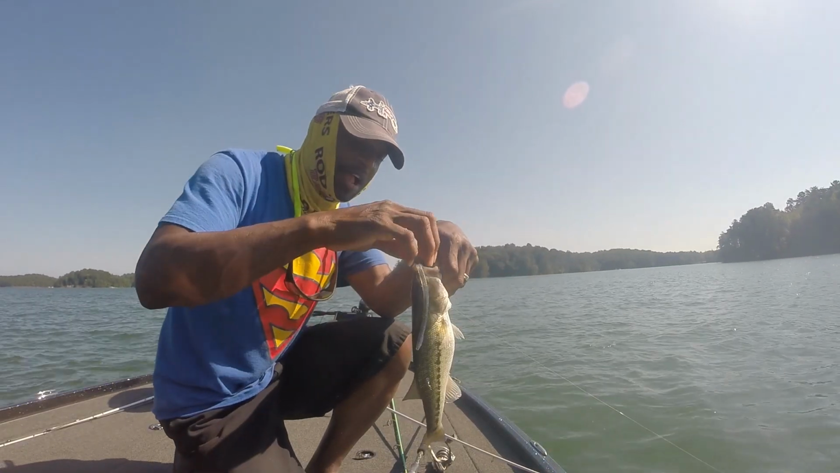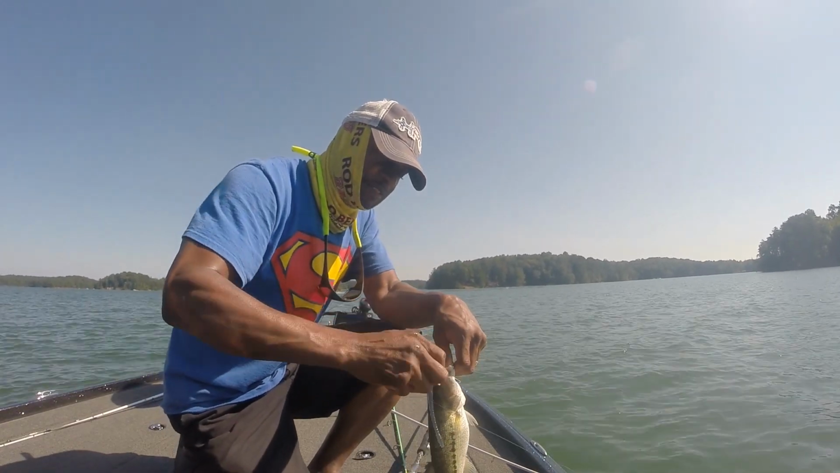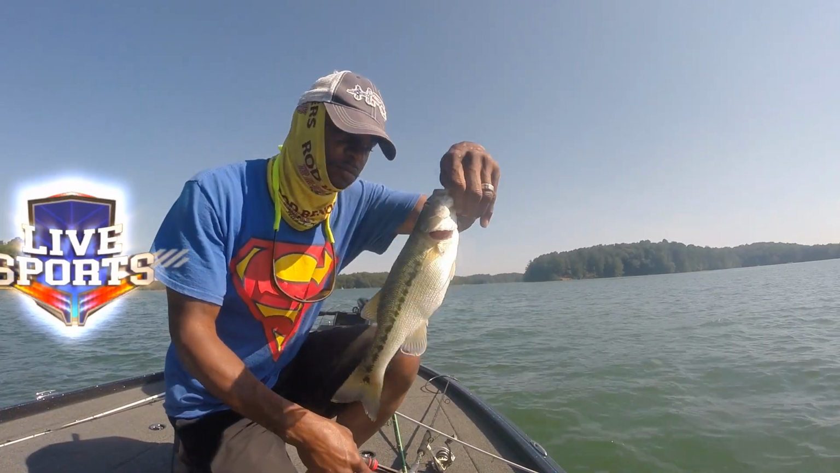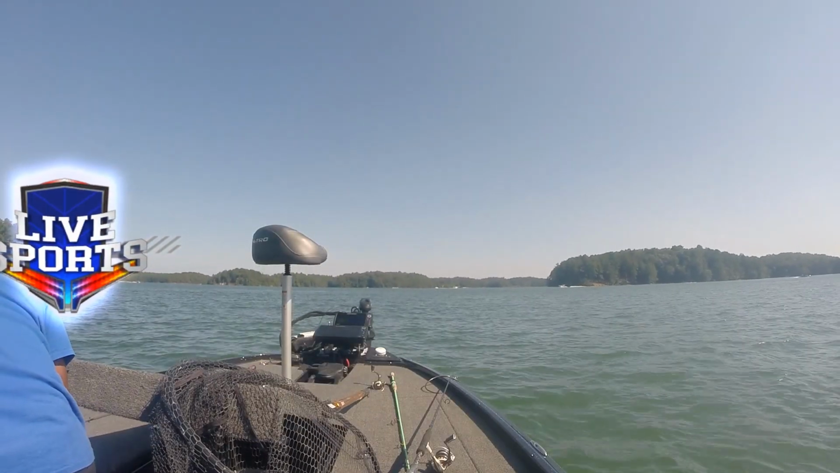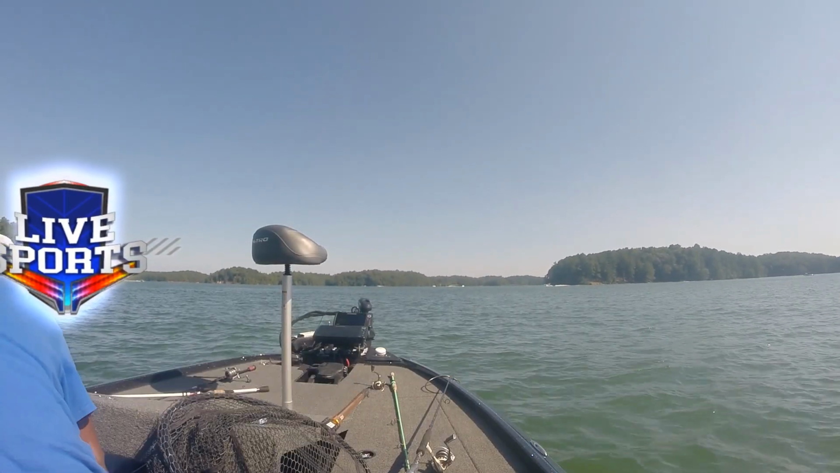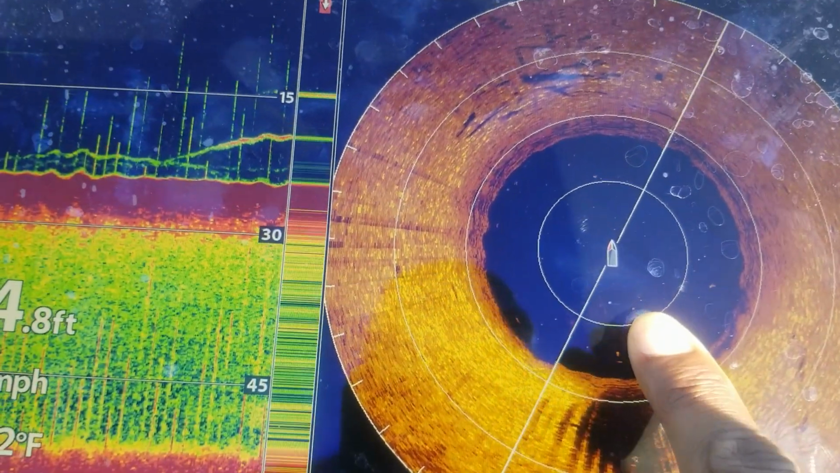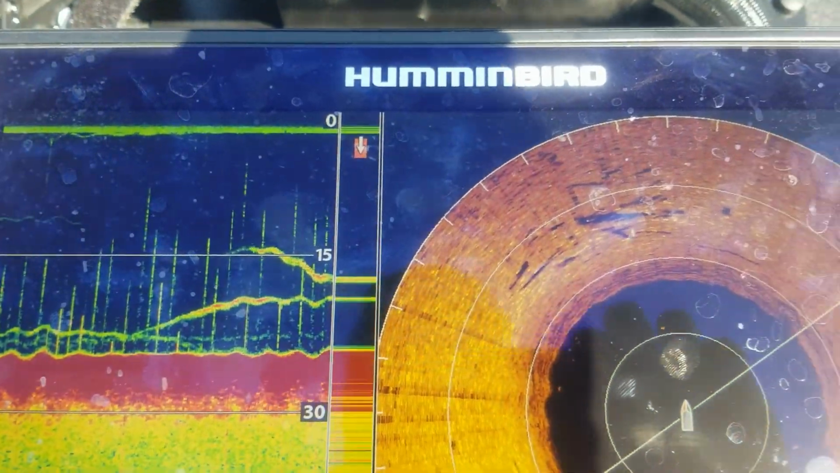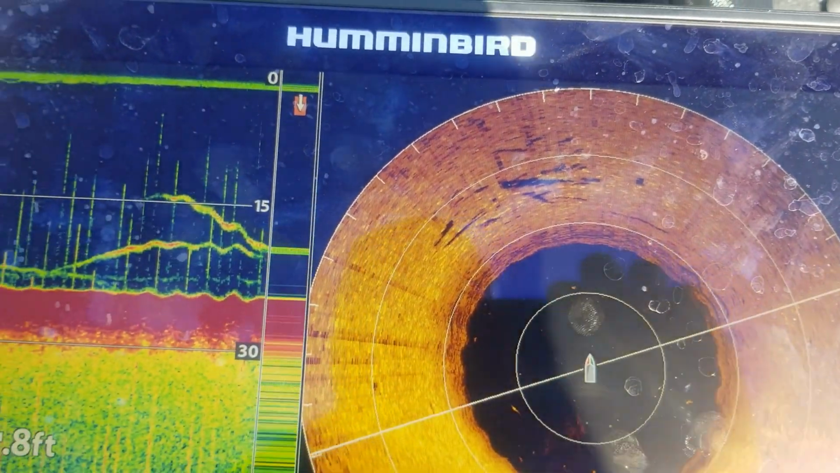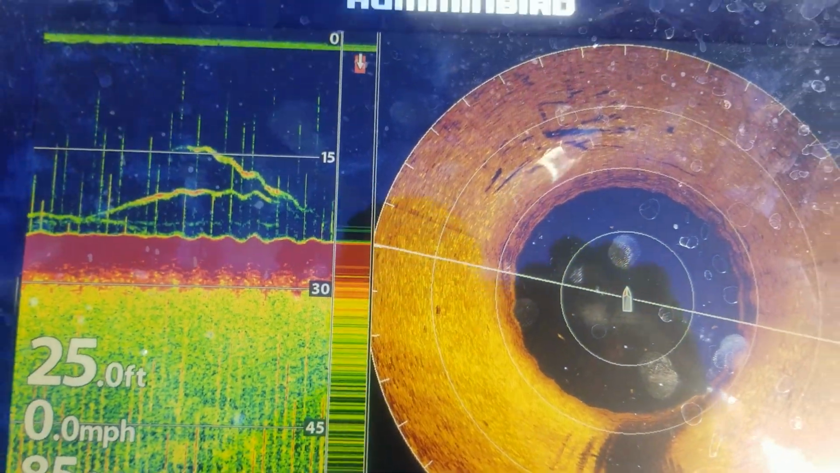All right, of course, you know I had to have a little bit of fun with some drop shot fish today. You can actually see these little white dots in here. So there's a lot of fish out here on this point. All I have to do basically is just move up a little bit and I can drop straight down on them.